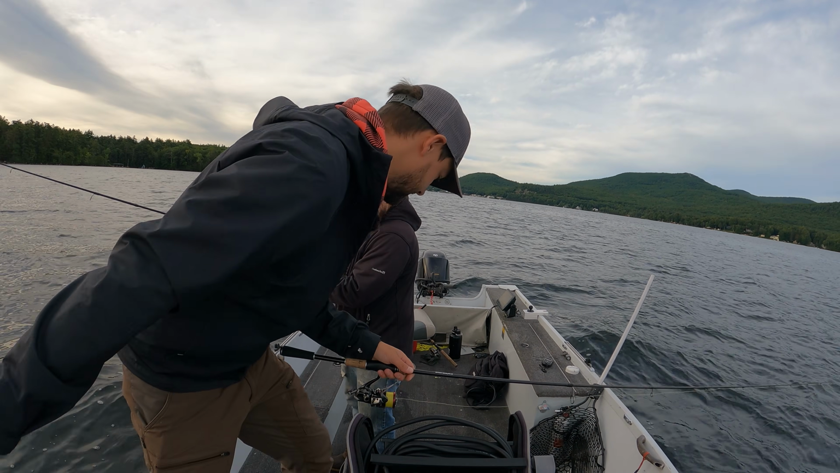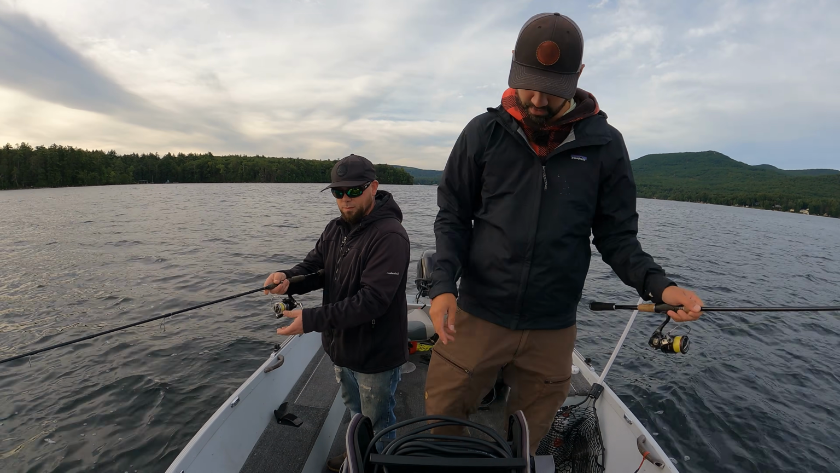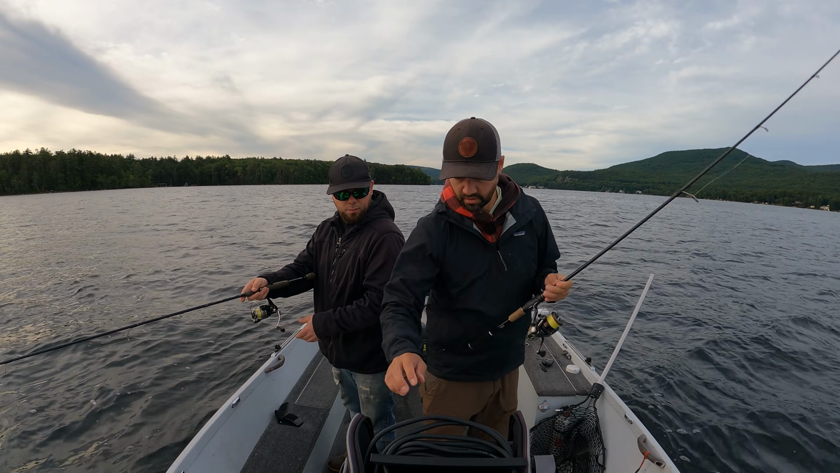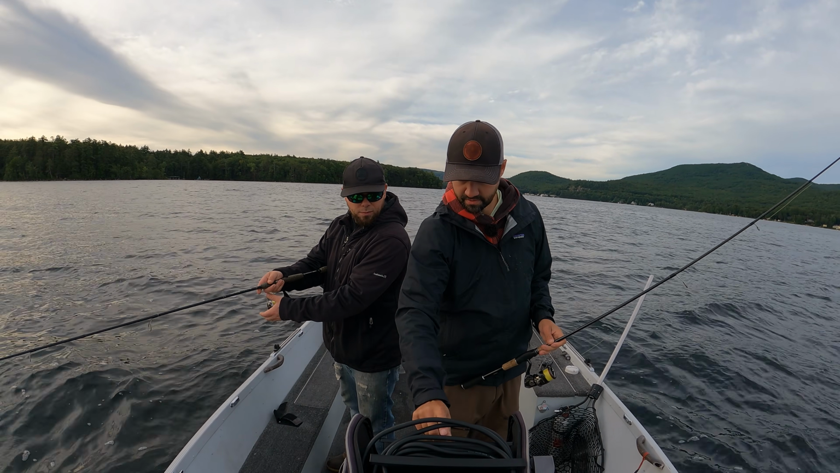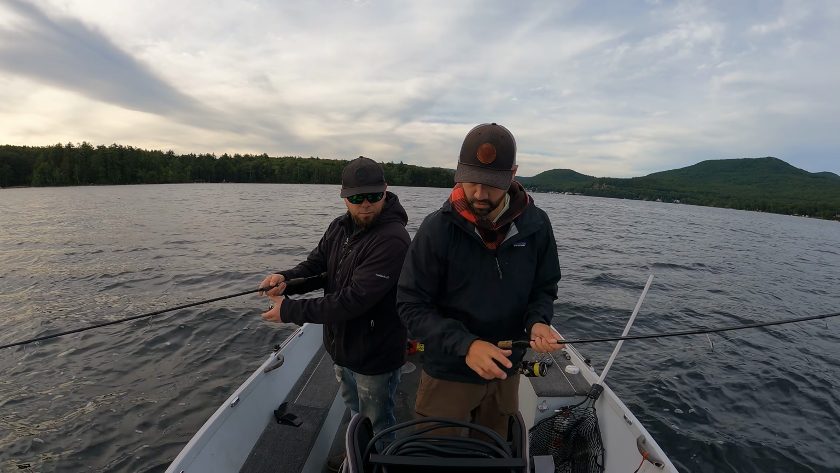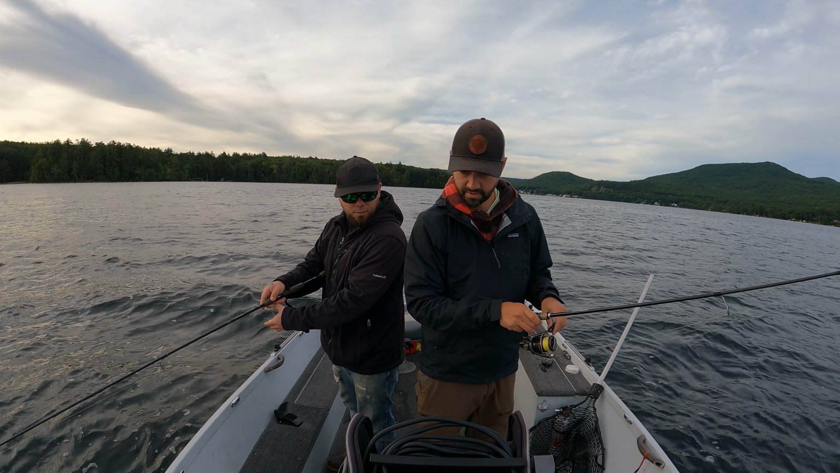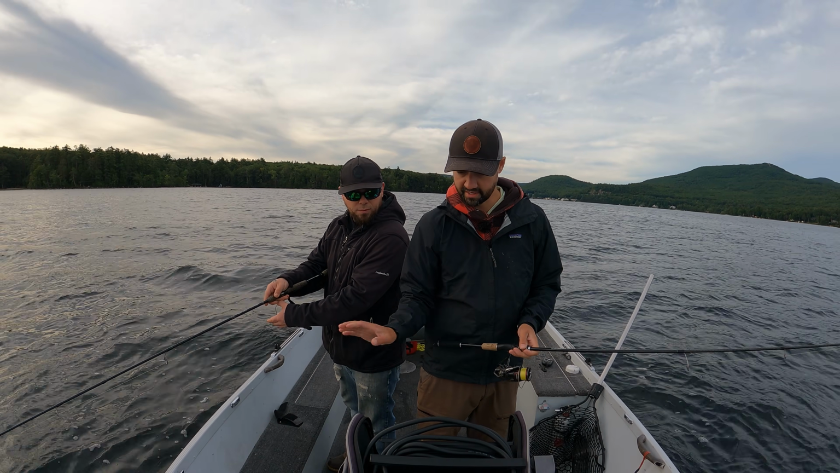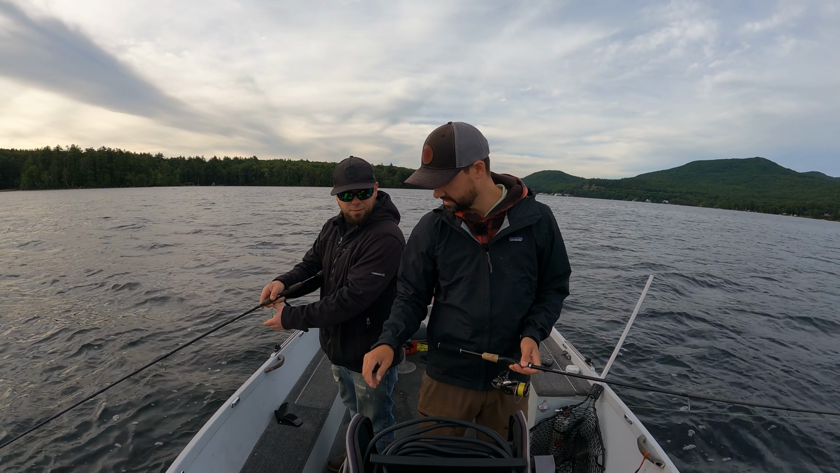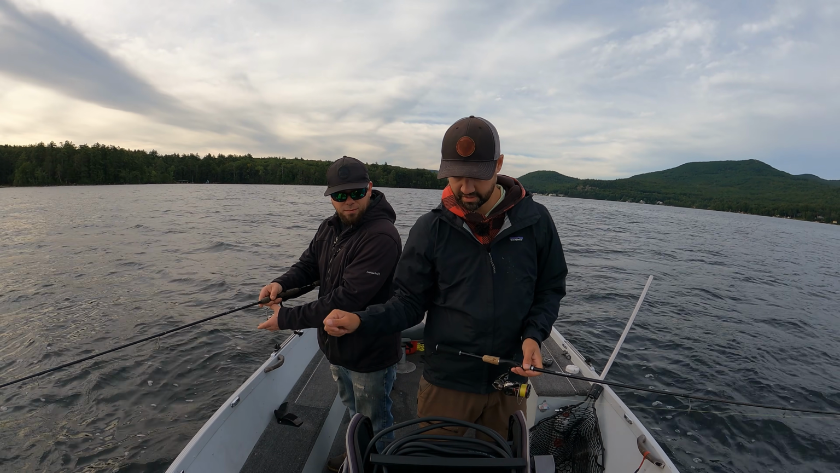I'm gonna point your rod tip towards the front of the boat more. So see that black stick right there? You want your rod tip right underneath that stick. And what we're looking at, oh, hold on. Don't move. So stay still. So you have a fish coming up to you right now. You got two fish coming up to you right now. So what I'm gonna tell you to do is jiggle it just a little bit.